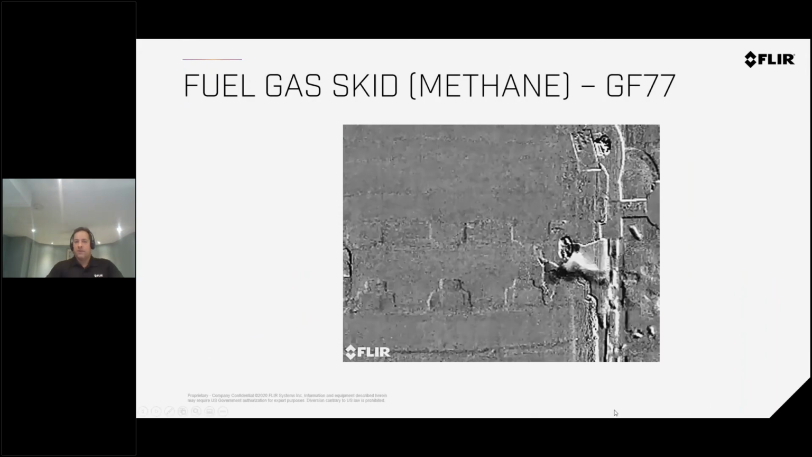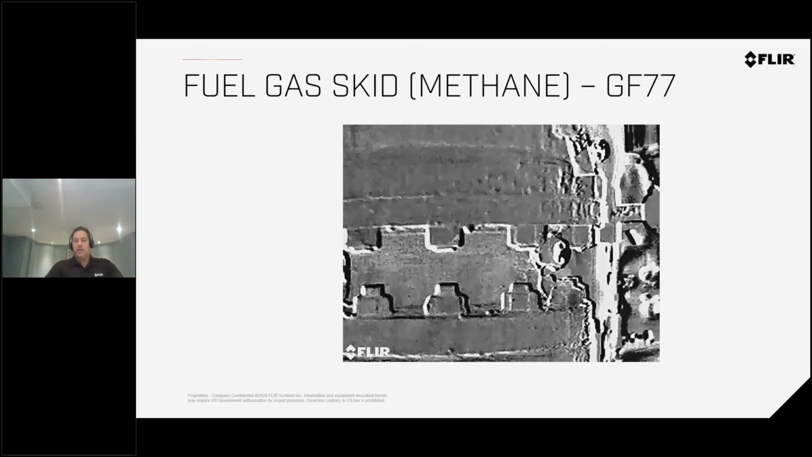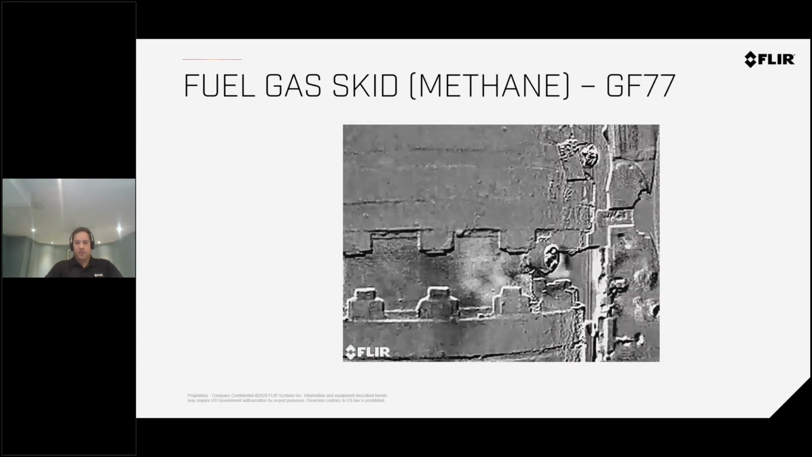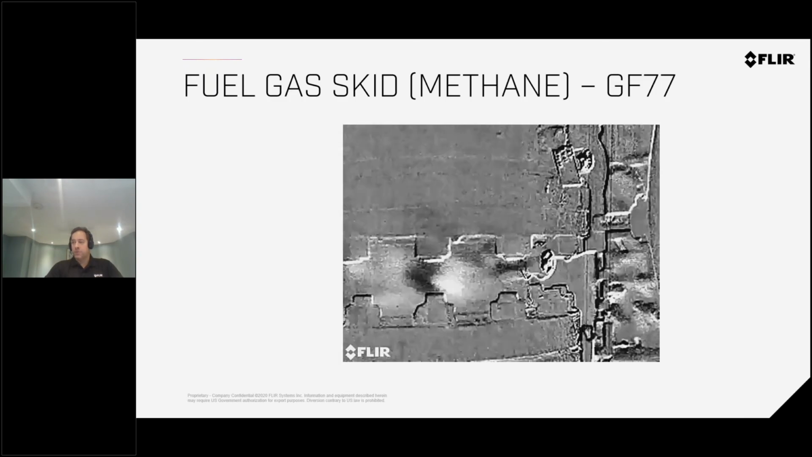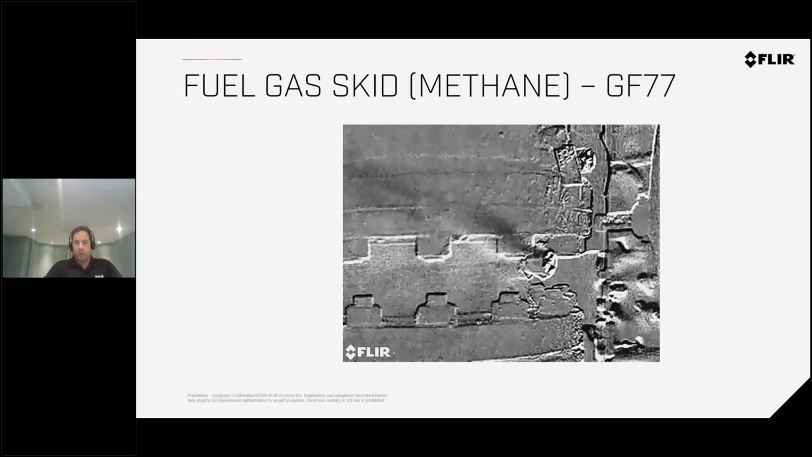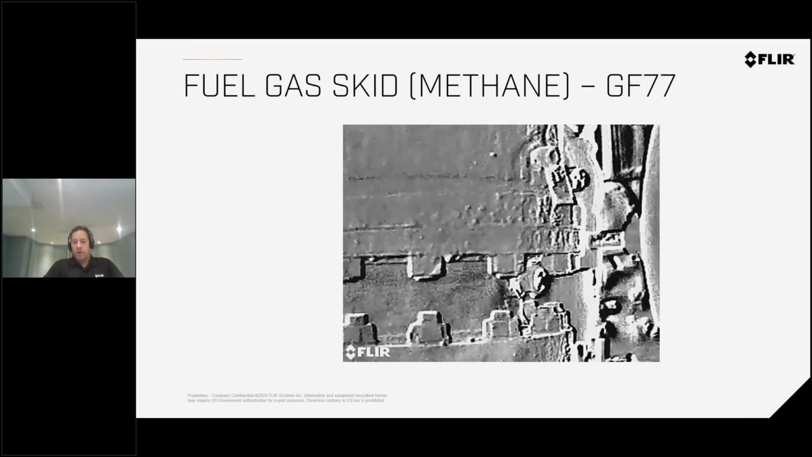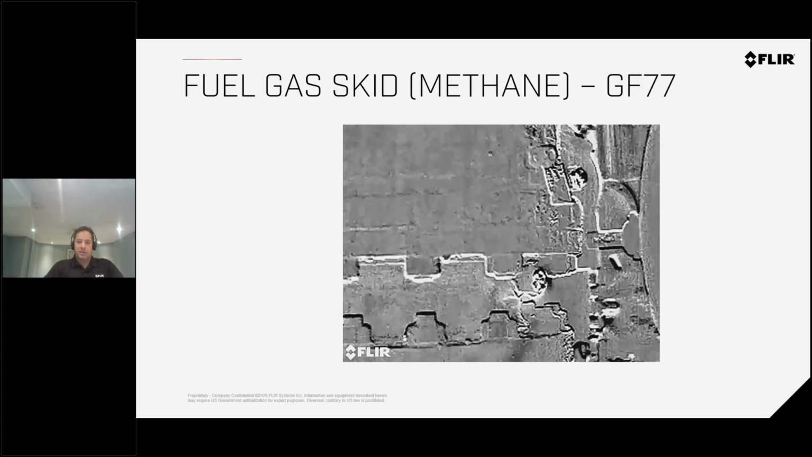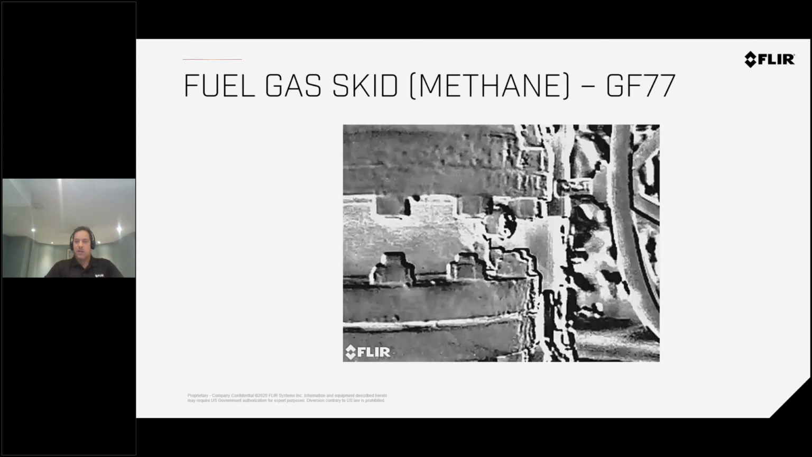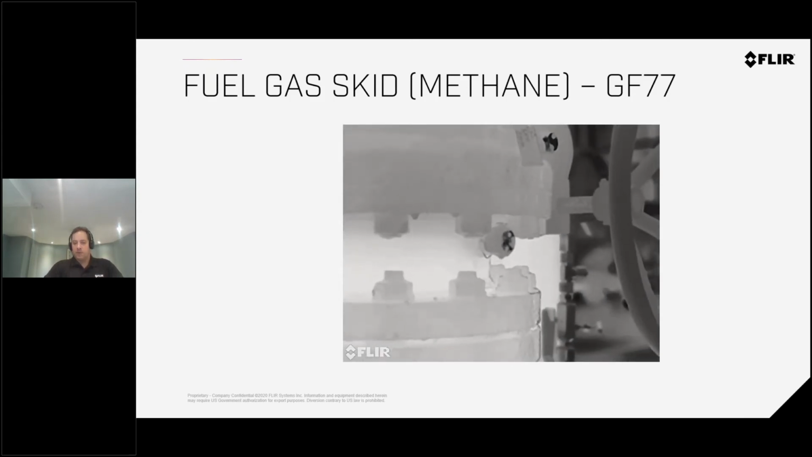Here's an example of a fuel gas skid methane leak. Typically, if you don't know there's a leak there, unless you have some kind of sniffer test or you're aware of where to look, you could be looking for hours. You know you have a leak because you see a quantity change between what's being used versus what's being pumped in, but you don't know where it is. An optical gas imaging camera from FLIR lets you easily see where the leaks are, and then you can document them by capturing videos and images and putting those into analysis for reporting.